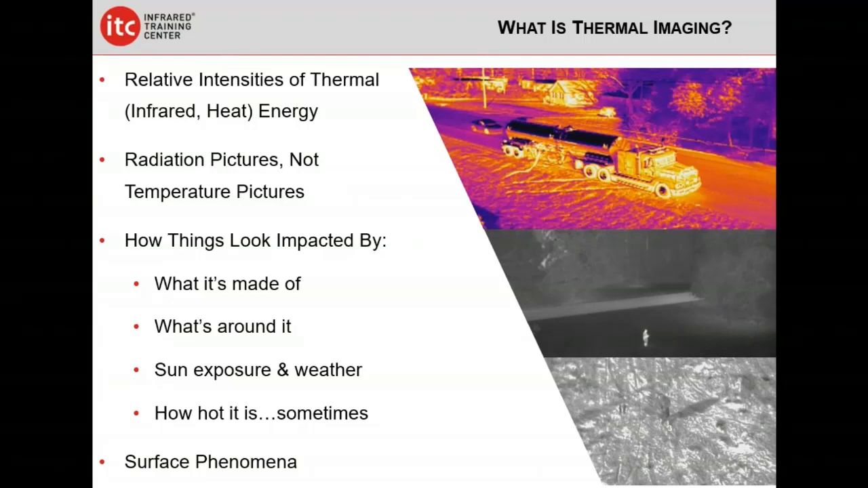Okay, we see radiation, we calculate temperature. And how things are going to look is going to be impacted by what it's made of, what's around it, what its exposure to the sun and weather is, and sometimes how hot it is. And finally, what I want to emphasize is that thermal imaging is a surface phenomenon. We don't see through much of anything.